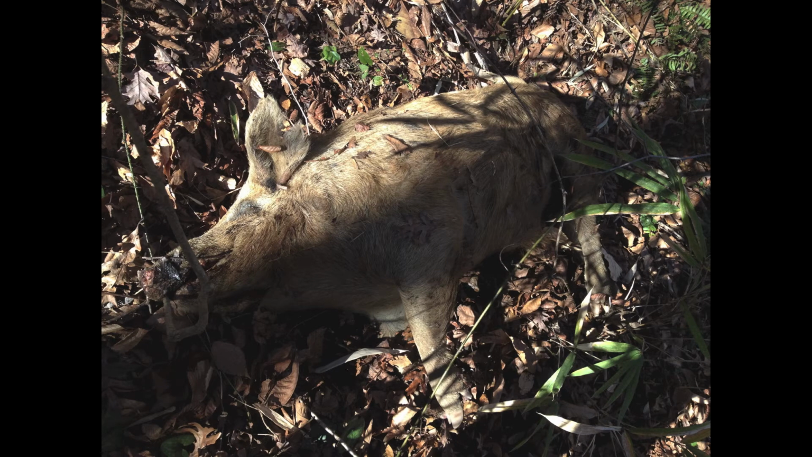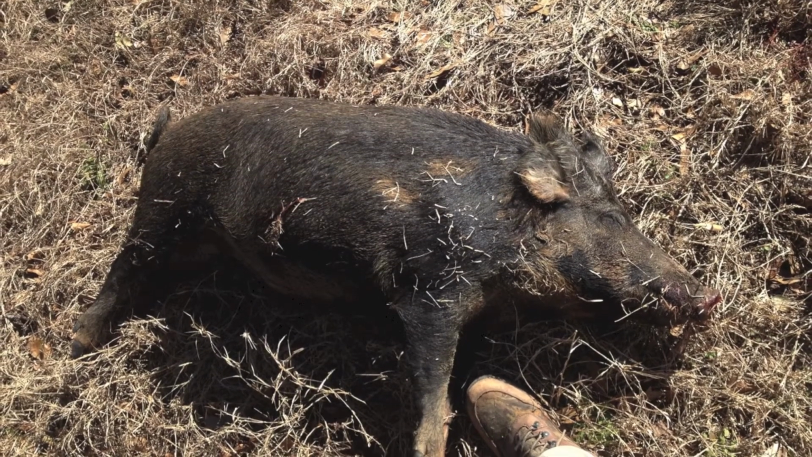You may have noticed that more than one hog appeared to have been shot well based on the reticle placement. When we were there, we could hear the bullet impact on a lot of these. It wasn't until the next day, however, we discovered these two, a large boar down in the woods and that sow over the hill.